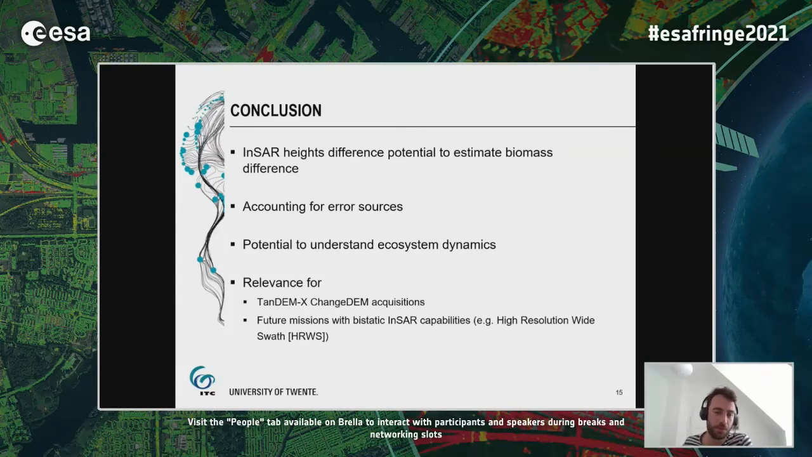Here, as shown in this example, in this Indonesian case. And also, I think the results are very relevant for different acquisition phases of TanDEM-X, for example, the TanDEM-X change acquisitions, but also for future missions with bistatic InSAR capabilities, for example, the high-resolution wide swath mission.